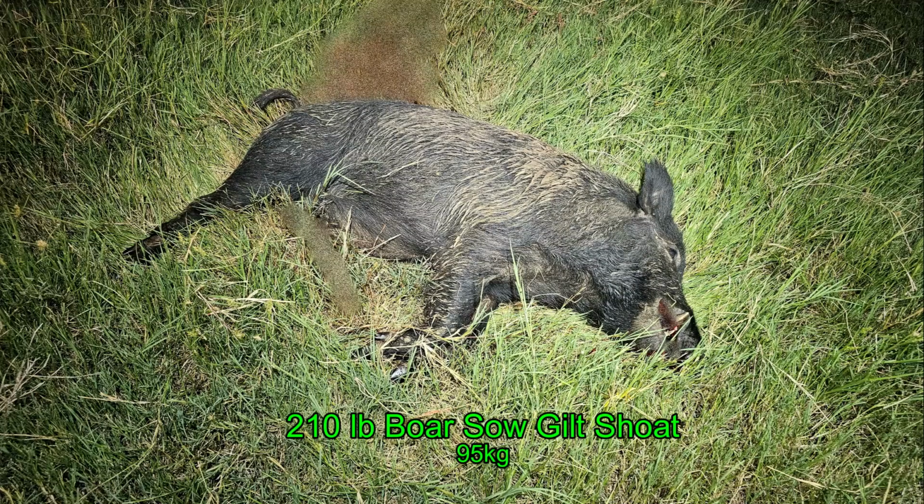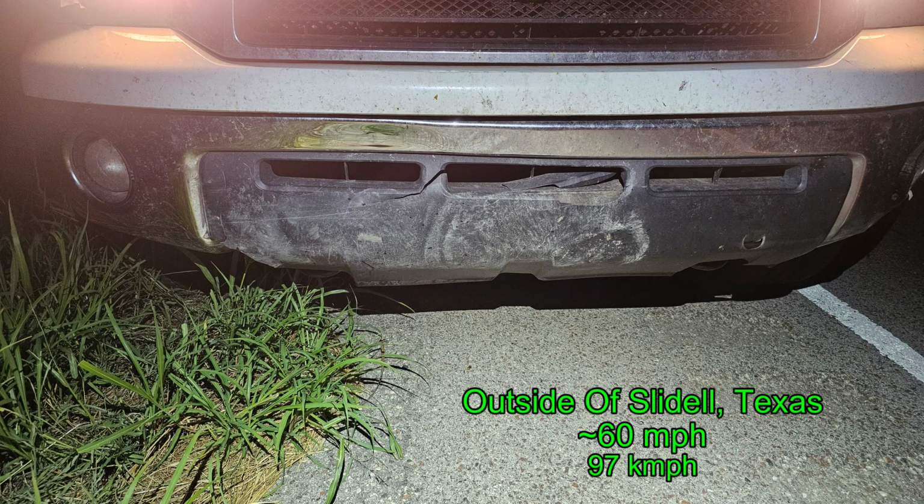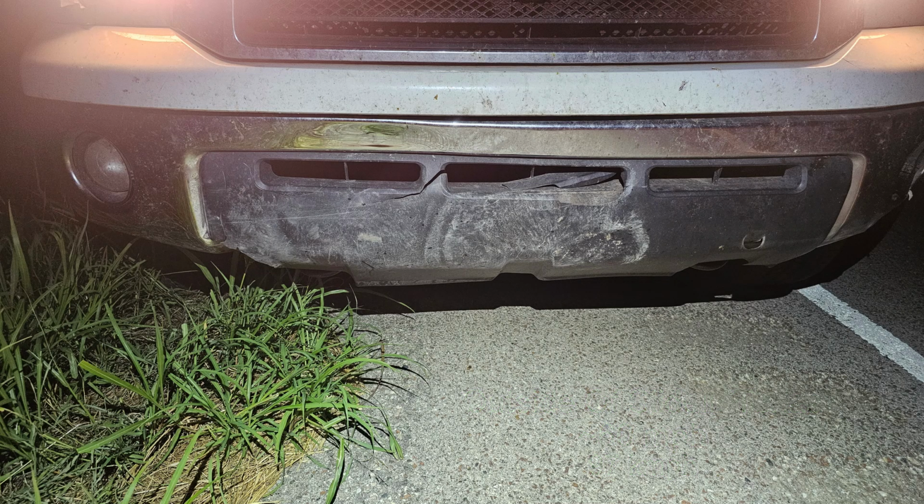The last hog of the night came in as a 210 pound boar, but it wasn't the last hog of the night, because on the way home, two boars ran out in front of me. I ended up center punching the last boar, which was the larger one. It pushed back the bumper, I don't know, an inch and a half, and left the mud smear that you see on the bumper.